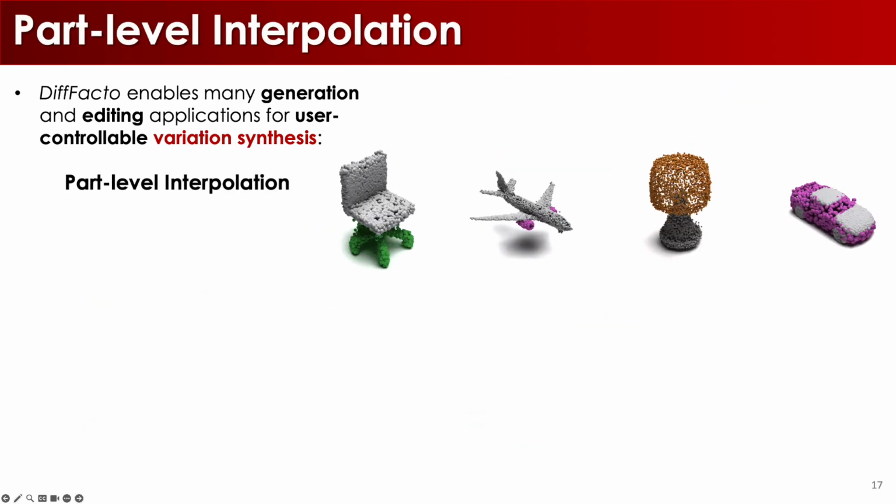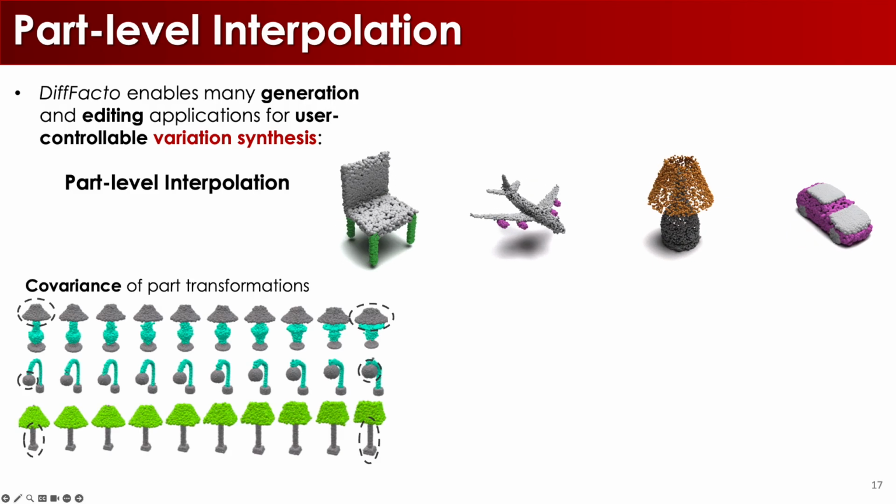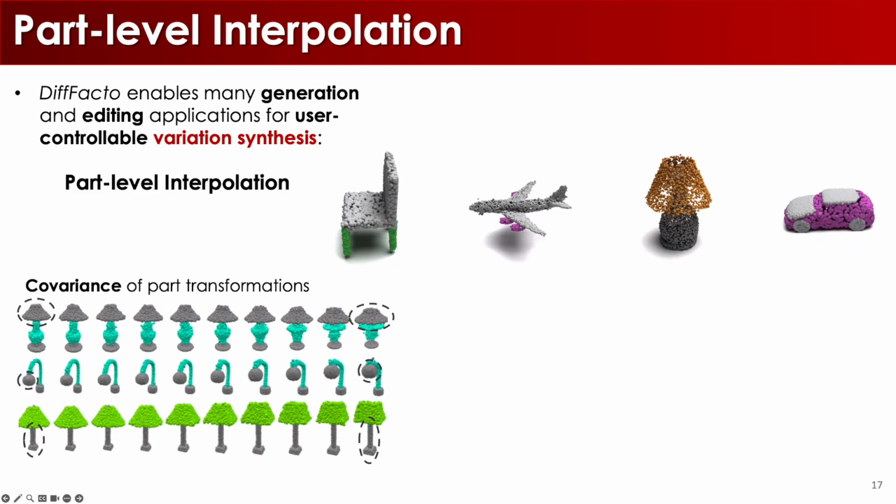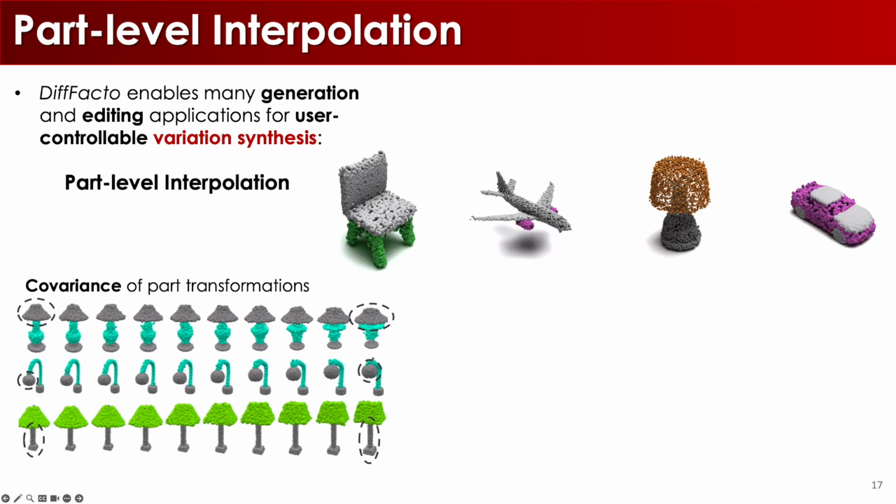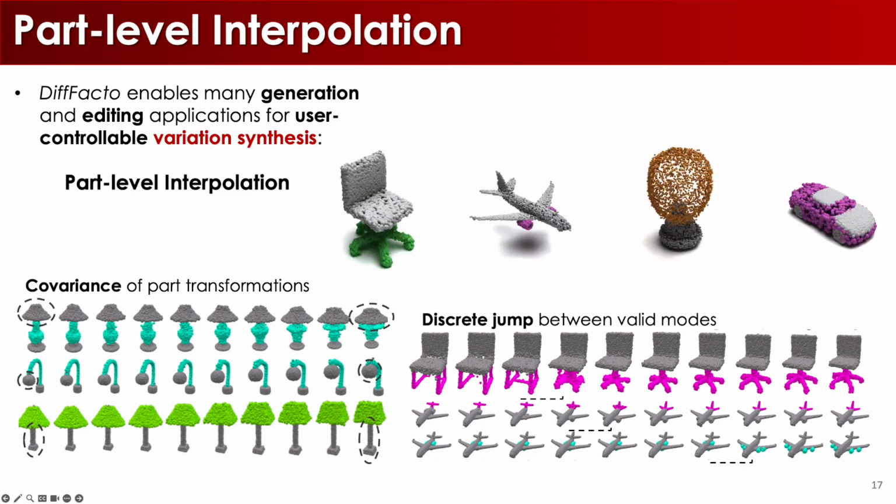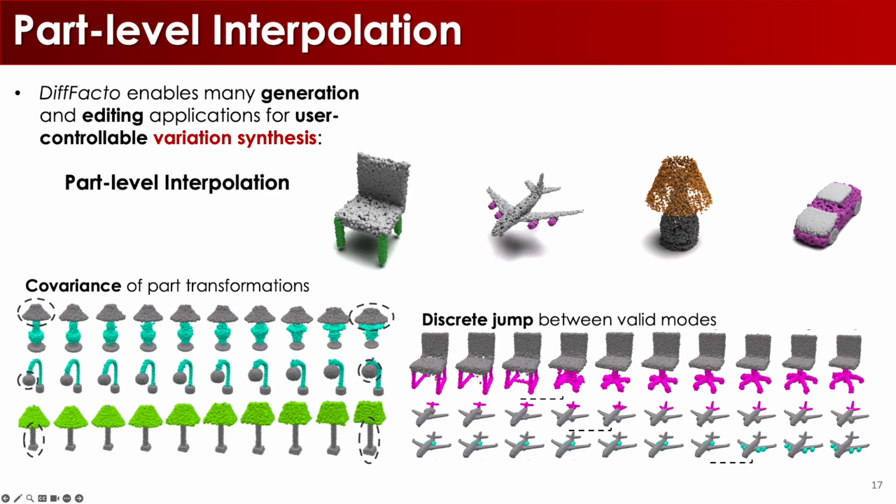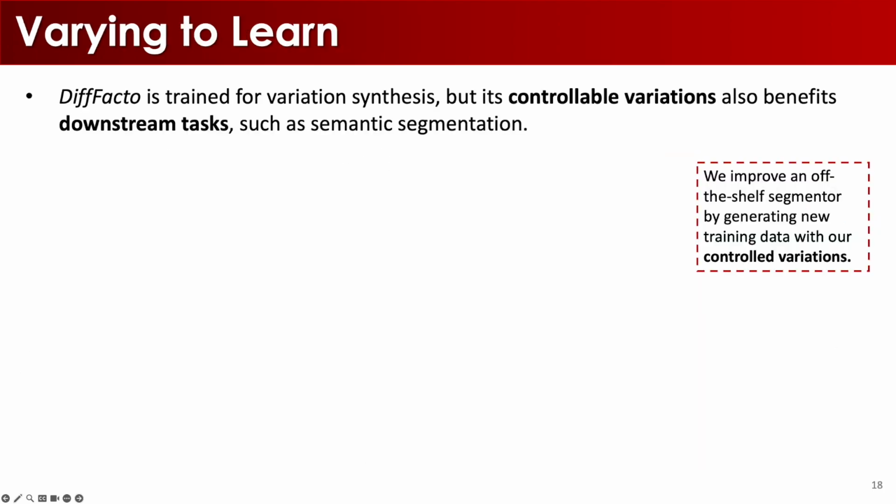DiffFacto is able to perform part-level interpolation by interpolating part style latents. Because we disentangle part style and part transformations, we obtain covariant changes in unreferenced part size. Moreover, because we model a smooth part style latent distribution for each part, we obtain distinctive geometrical transition during interpolation.